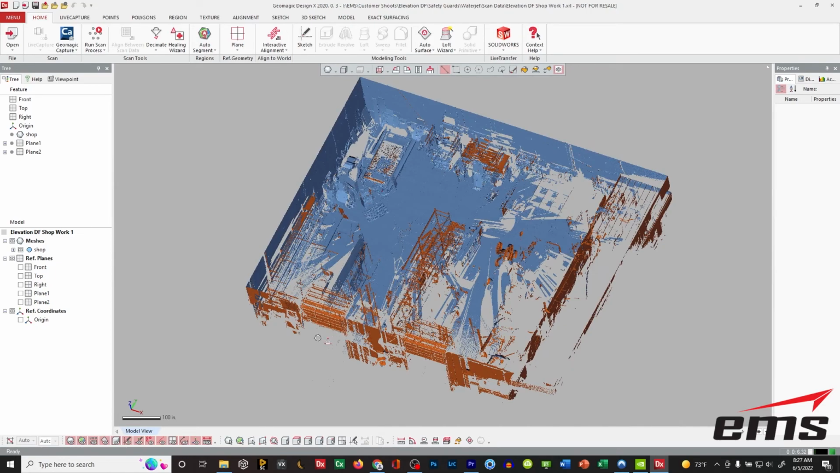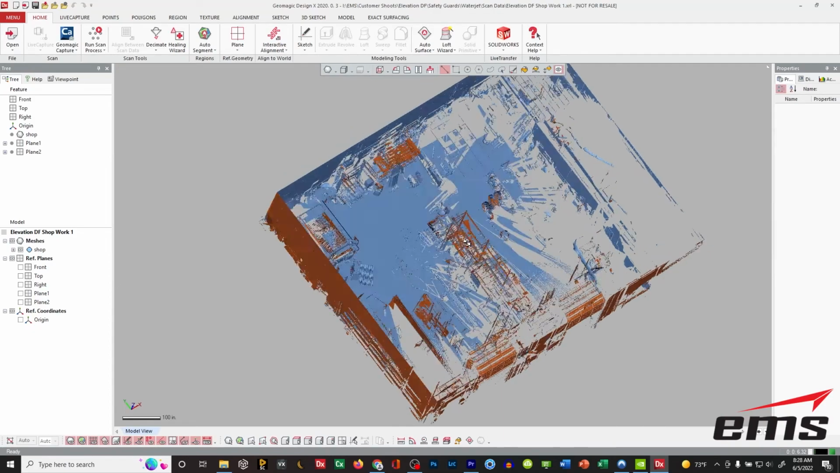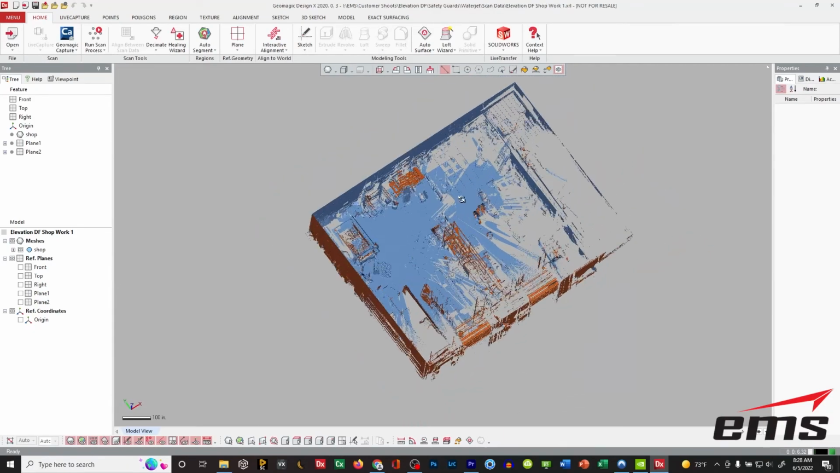We moved around and took a few more scans. And what's nice about that is we've digitally archived everything. We have it here for maybe later uses.